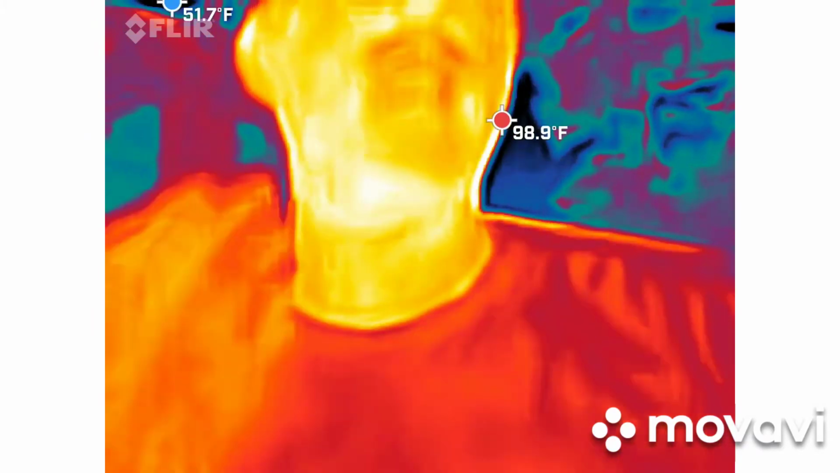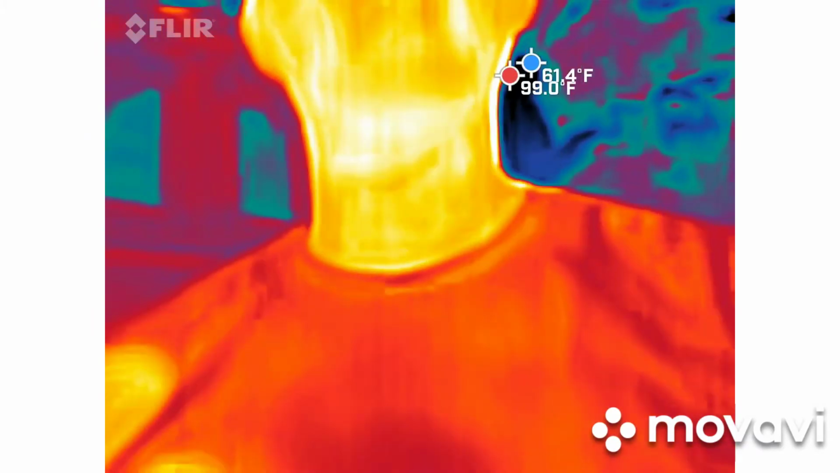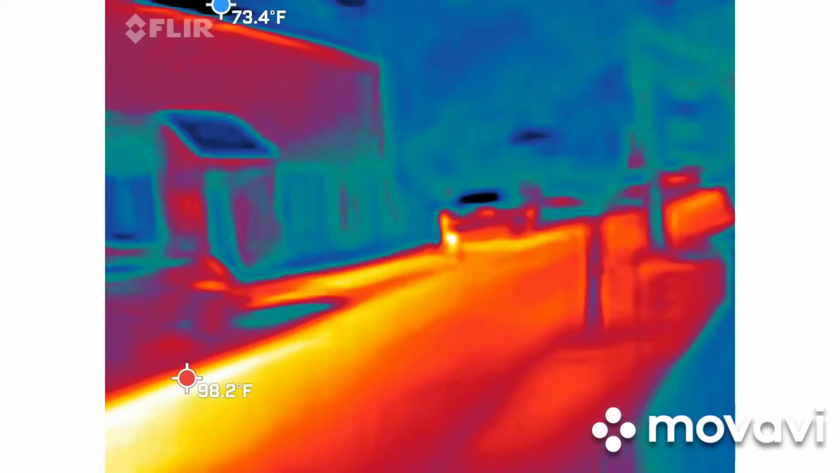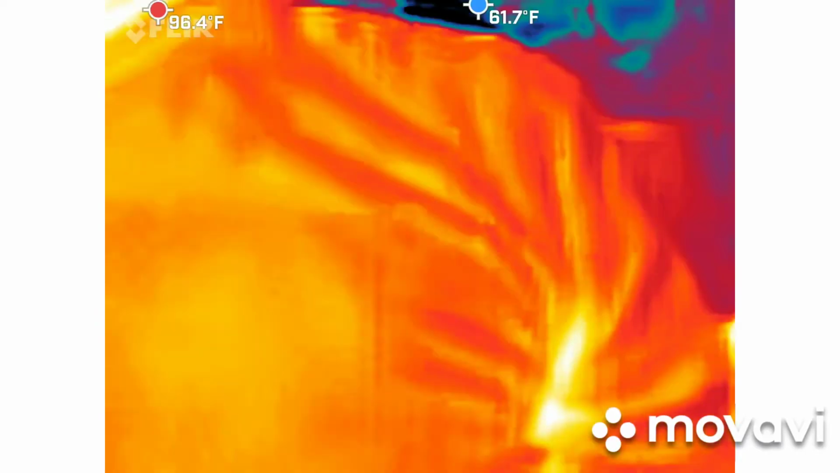Now with a smaller group, it is going to be difficult to try to keep somebody's skin temperature in there, but we usually try to keep somebody in there because that gives the base. If I leave the picture, that orange, red, and yellow is going to go somewhere else. So we want to try to keep somebody in there. It's going to be difficult tonight, but that's okay.